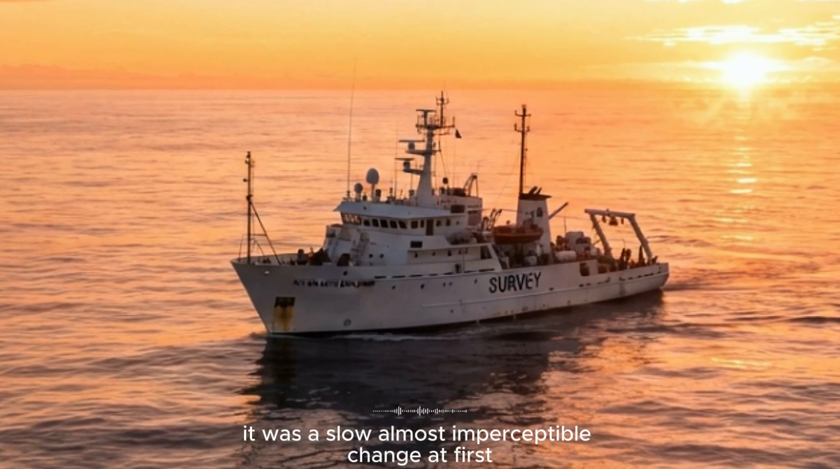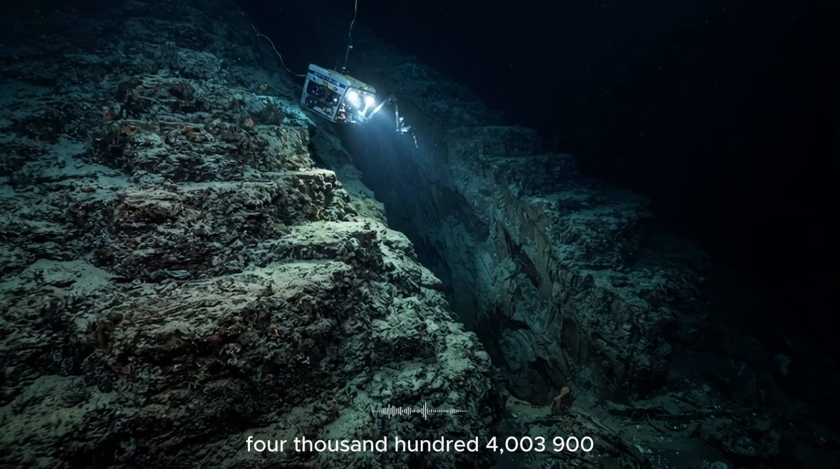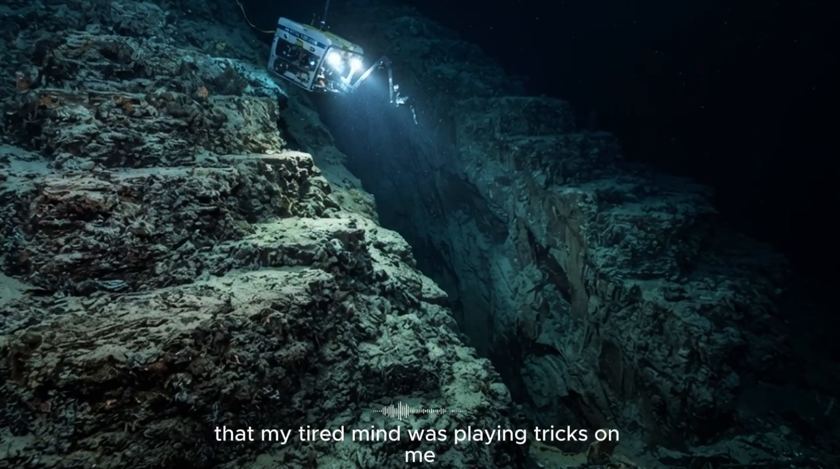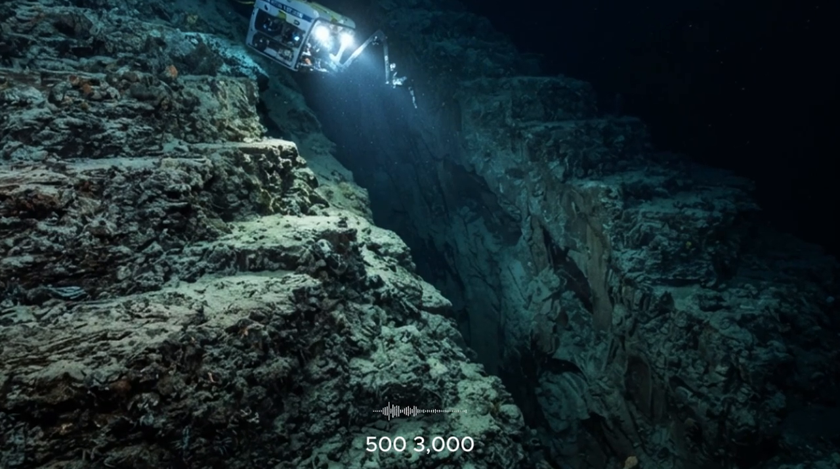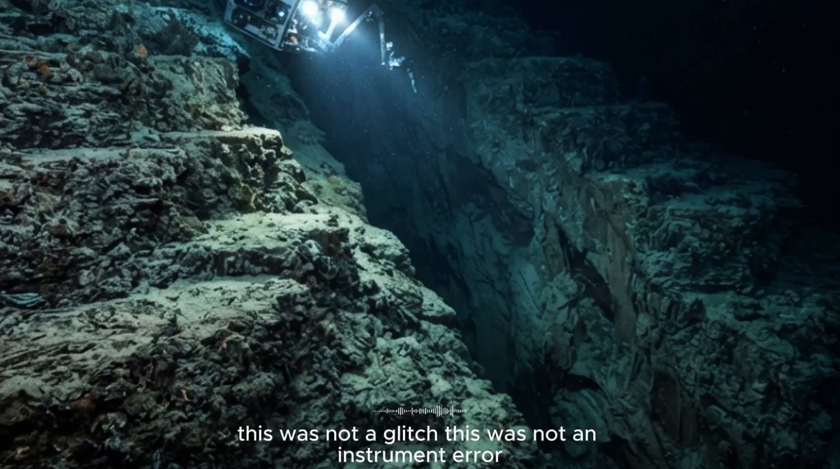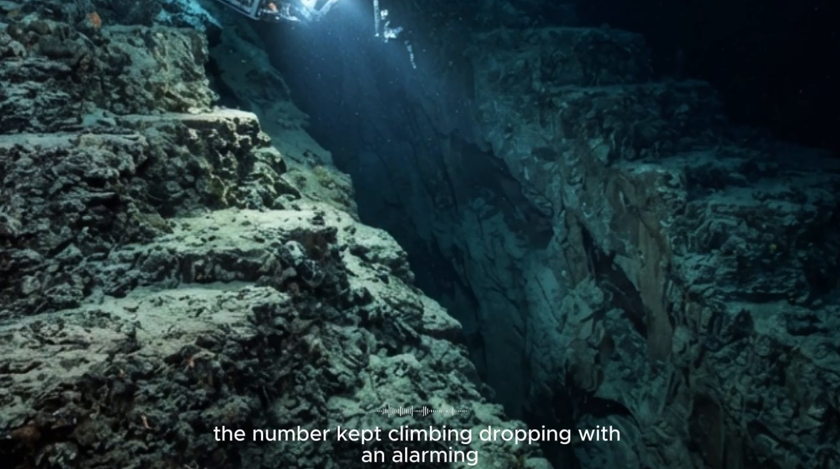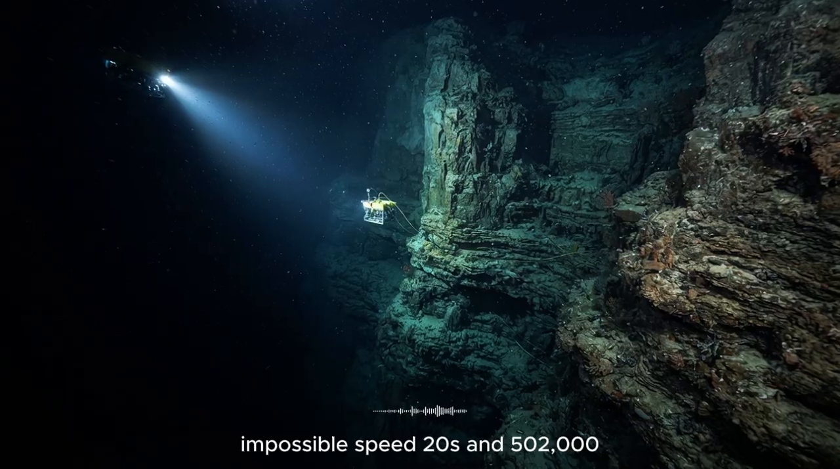It was a slow, almost imperceptible change at first. 4,100, 4,000, 3,900. My eyes, heavy with fatigue, snapped open. I blinked, convinced I was seeing things, that my tired mind was playing tricks on me. But the number continued to climb. 3,500, 3,000. I straightened in my chair, my heart beginning to beat a little faster. This was not a glitch. This was not an instrument error. Something was beneath us, something that was rising up from the depths of the abyss. The number kept dropping with an alarming, impossible speed, 2,500, 2,000.